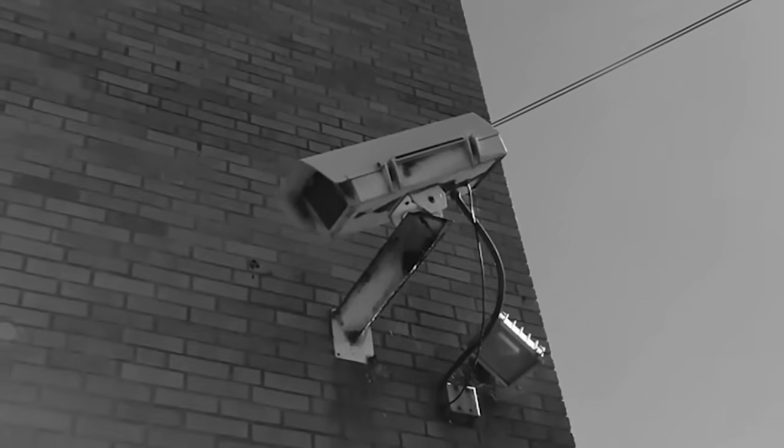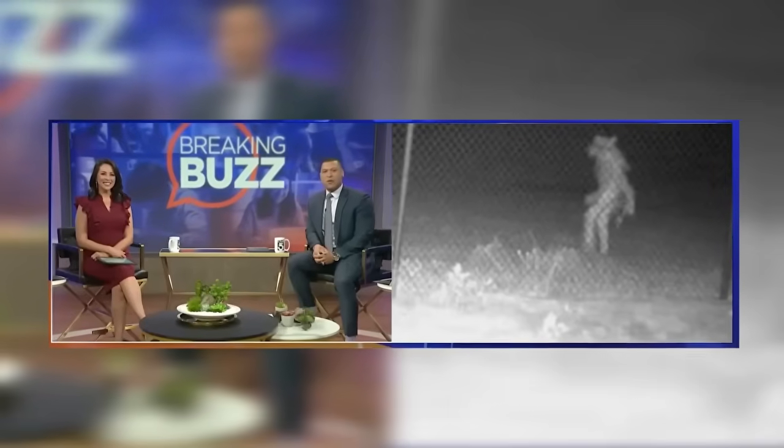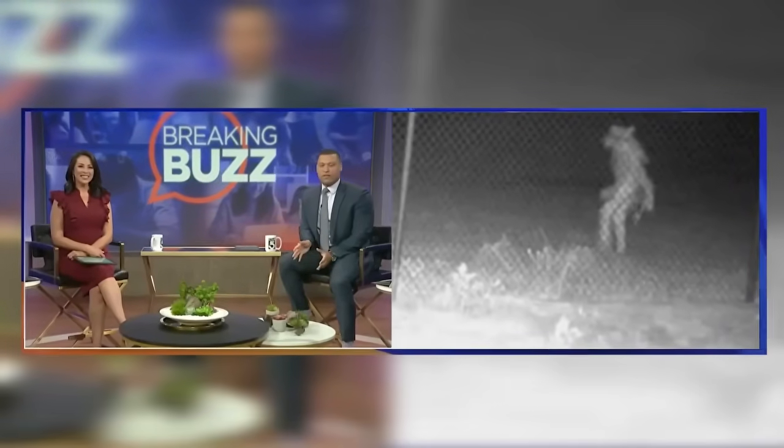A wolf man. In June 2022, a man's security camera happened to click a photo which had the whole world in shock. Even the mainstream media couldn't help but feature it. They called it the Wolf Man. Nobody had any idea if that was someone playing a prank or was it really a wolf man?